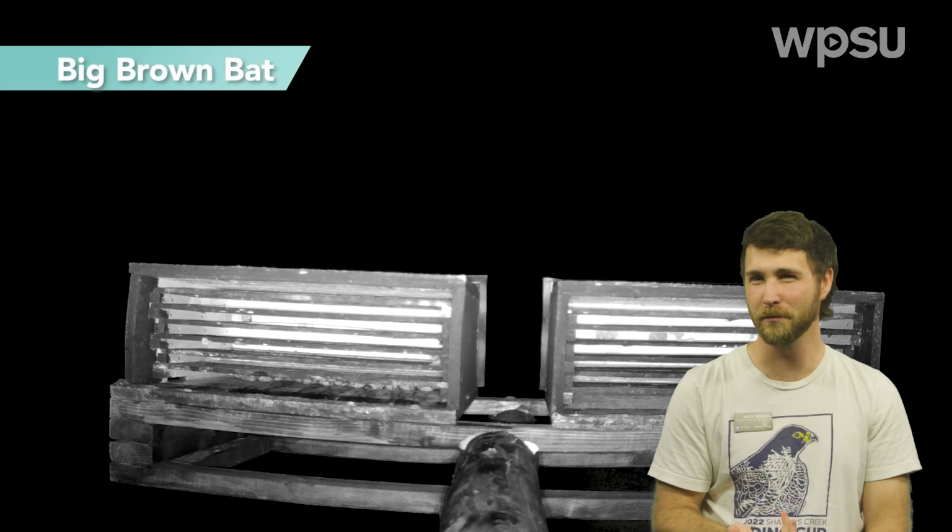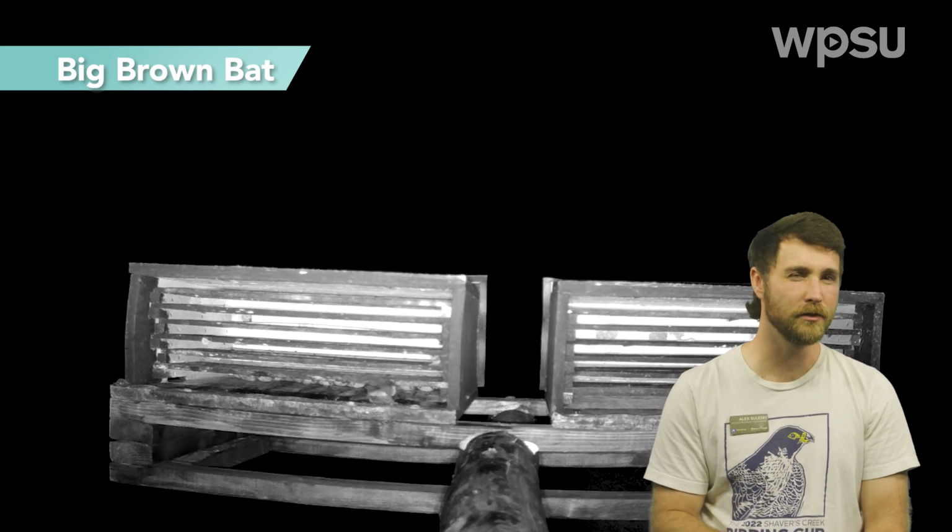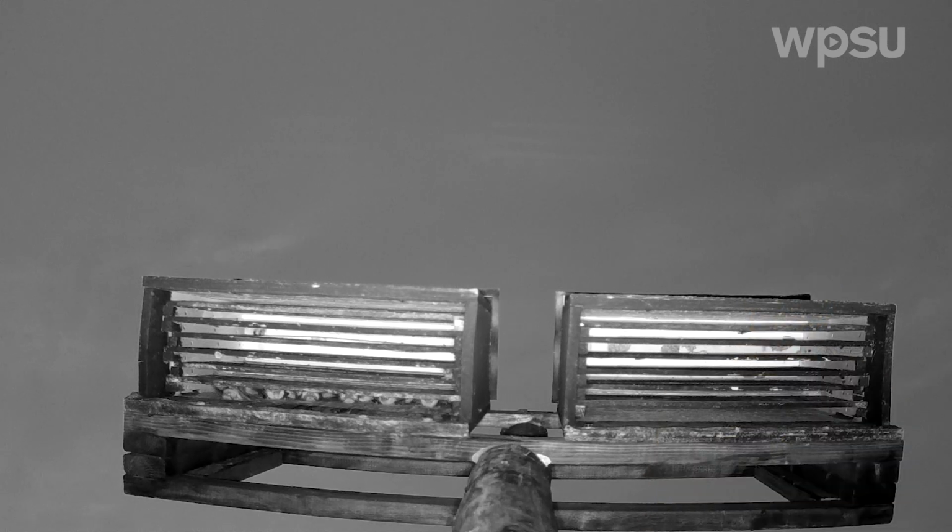Now, bats are a super common sight to see in the evening in the summer. And this is a view looking up into our bat boxes that are on site at Shavers Creek. Members of our big brown bat colony are roosting inside this box. At dusk, they start to leave, and they will drop out of the box and fly out to go hunt